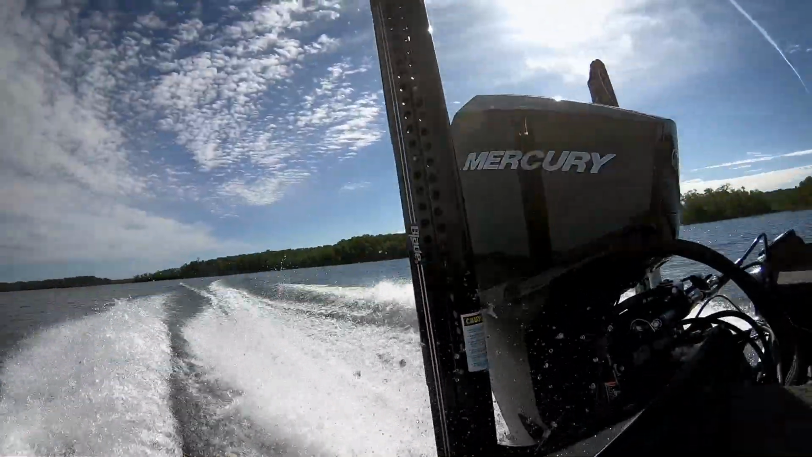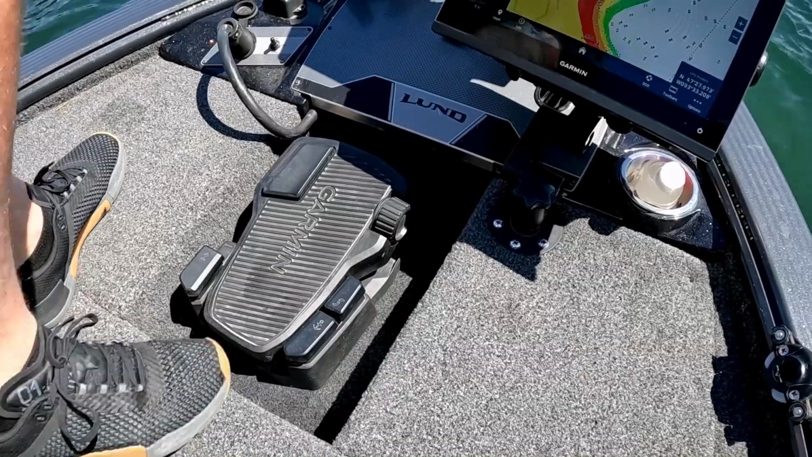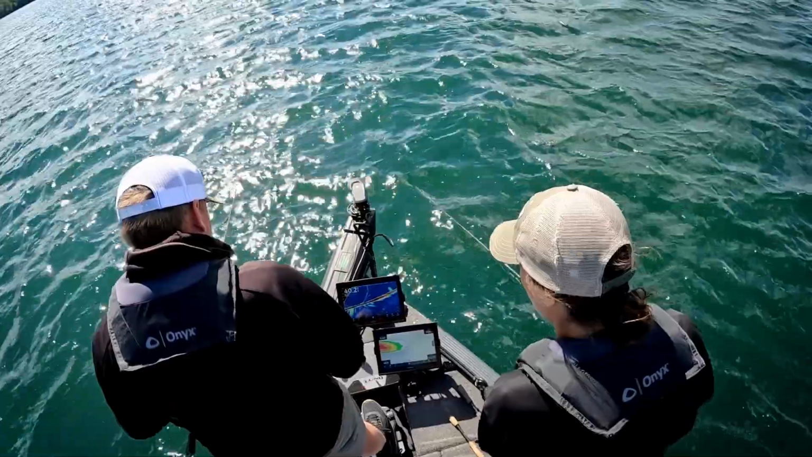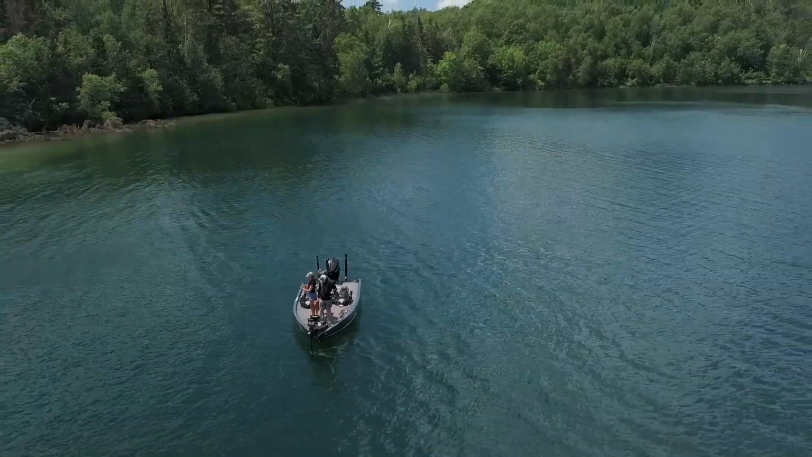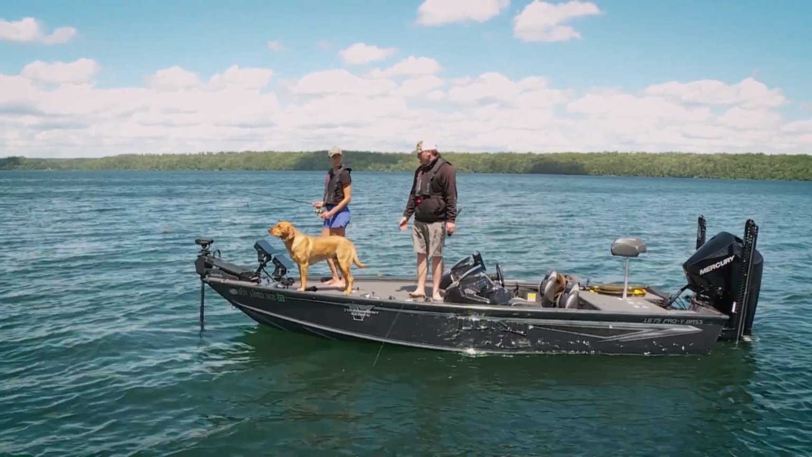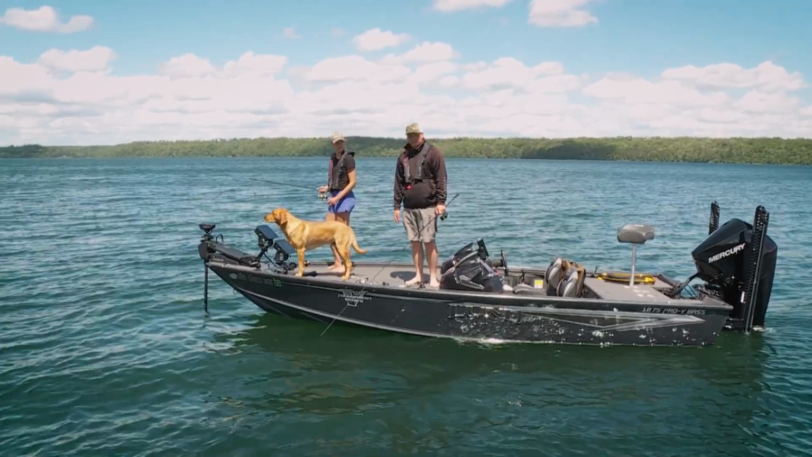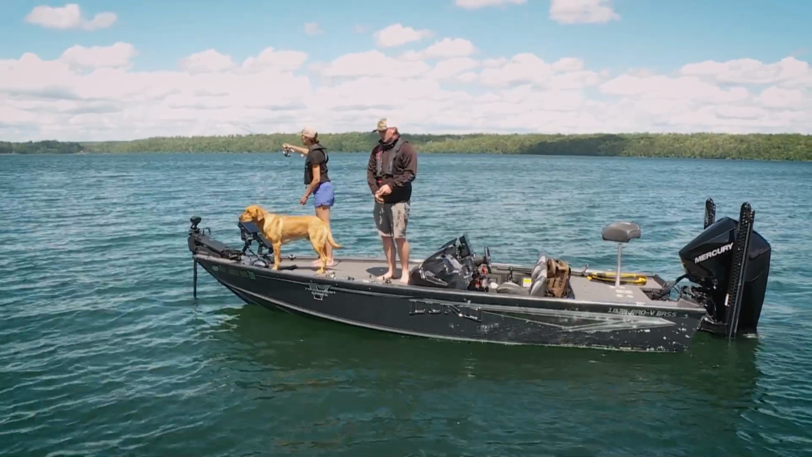This is powered with a 200 horse Mercury. As you can see, we spend a lot of time behind the trolling motor. The recessed foot pedal for the trolling motor makes it really nice for just all day comfort back and forth. And this, by far, is probably my favorite boat that I've ever had. This 18-foot bass boat is great for doing a number of different things and we just absolutely enjoy it.